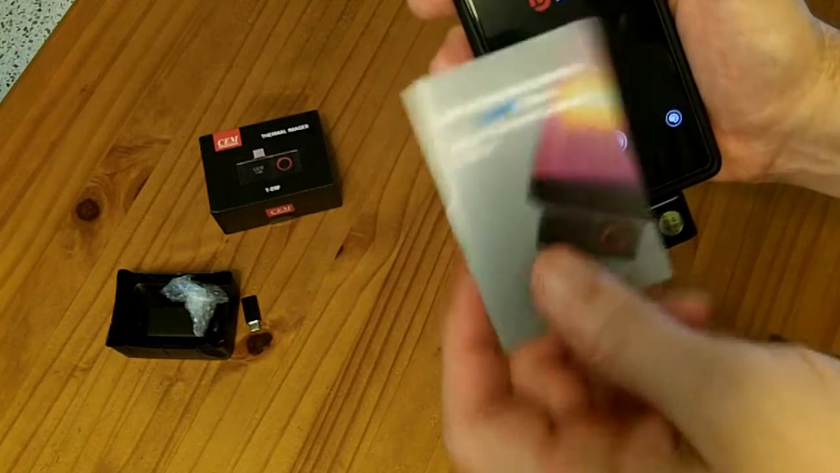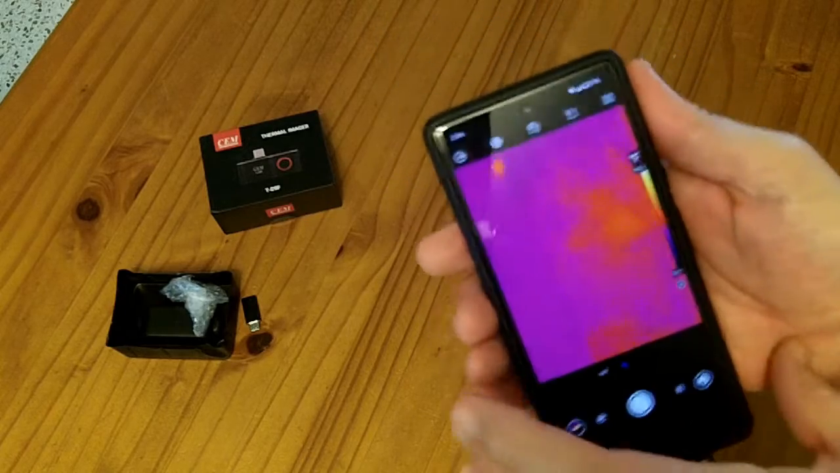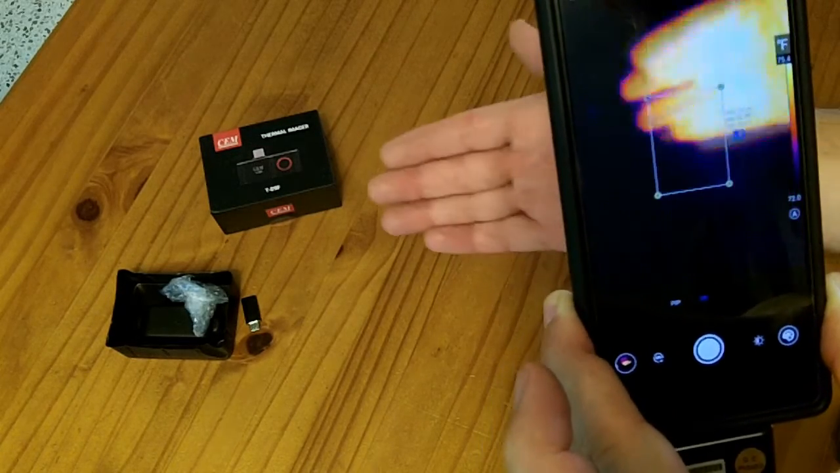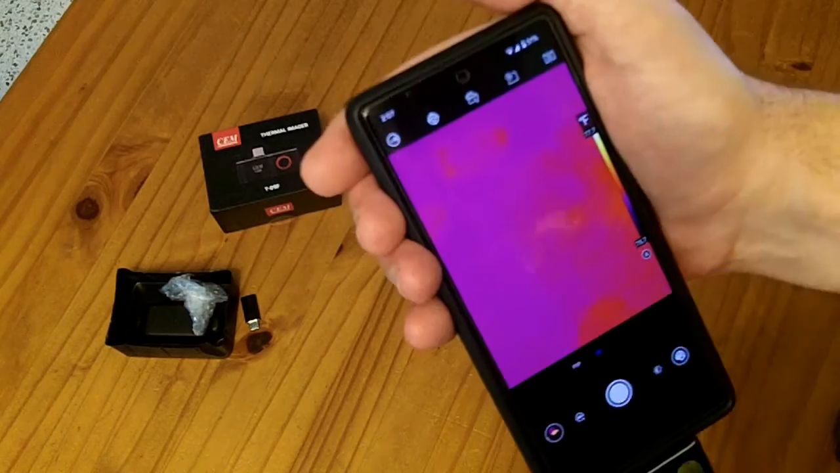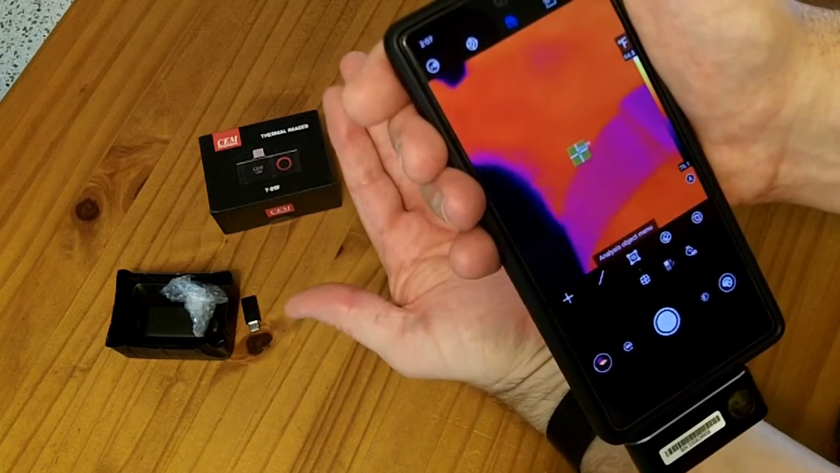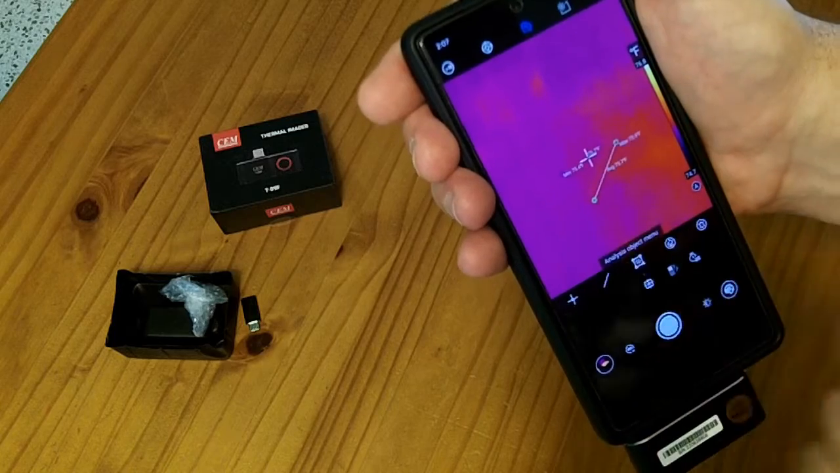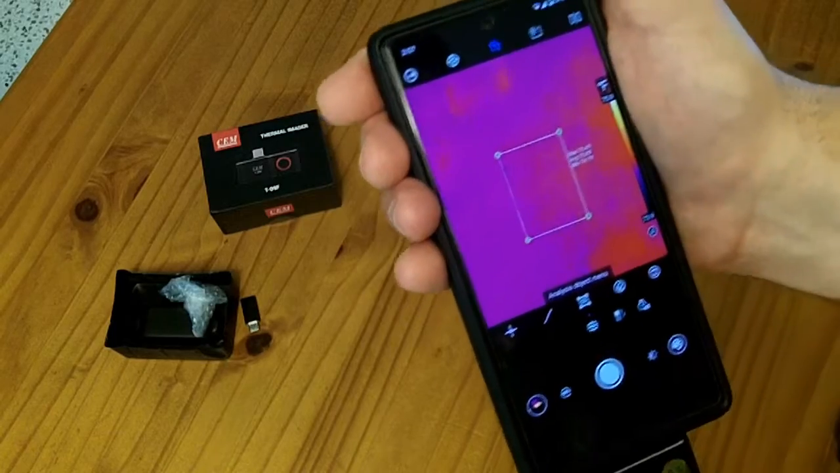It doesn't match up with what's in the user's guide, but it allows you to take pictures and see the view from the infrared camera. So this gives you the basic functionality you need. It has a little measurement area where you can see the max and minimum temperature within the area. There's a menu where you can put a dot and measure the temperature at the dot. So right here it says my hand is 93 Fahrenheit. You can stretch a line across and it'll tell you information about that line, or you can do an area.